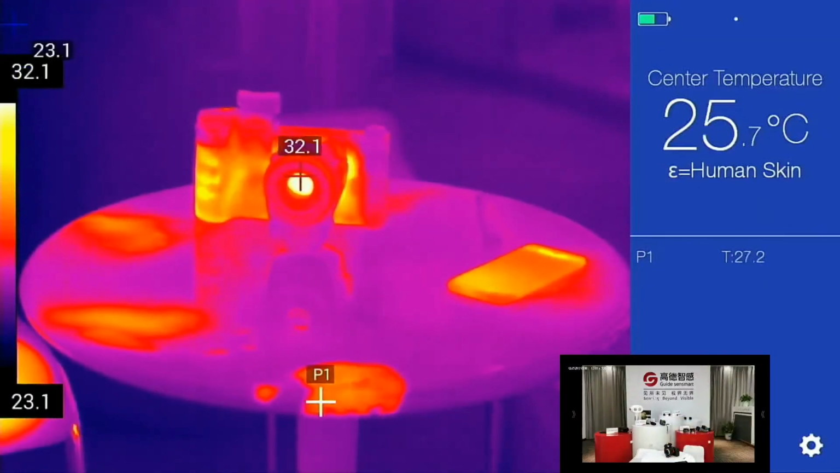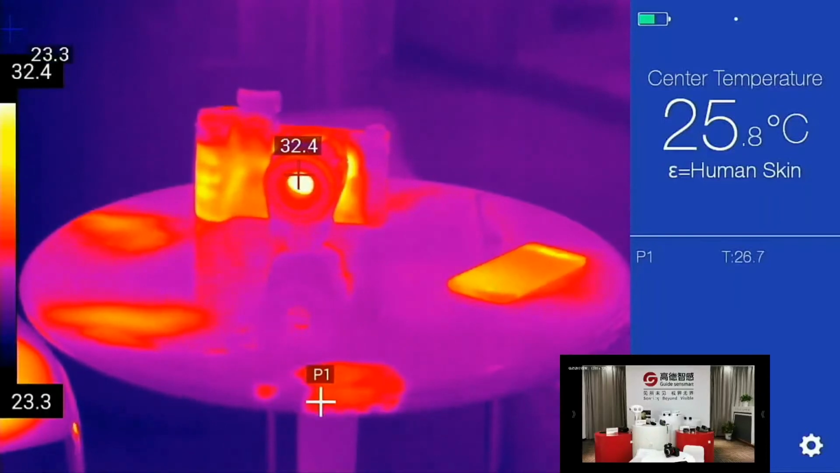The heat from Thomas' palm just transferred to the table, and you can see the temperature of point 1 now is 25.9 centigrade. And in the image, because the camera is working, the temperature of the camera is 32.1 centigrade.